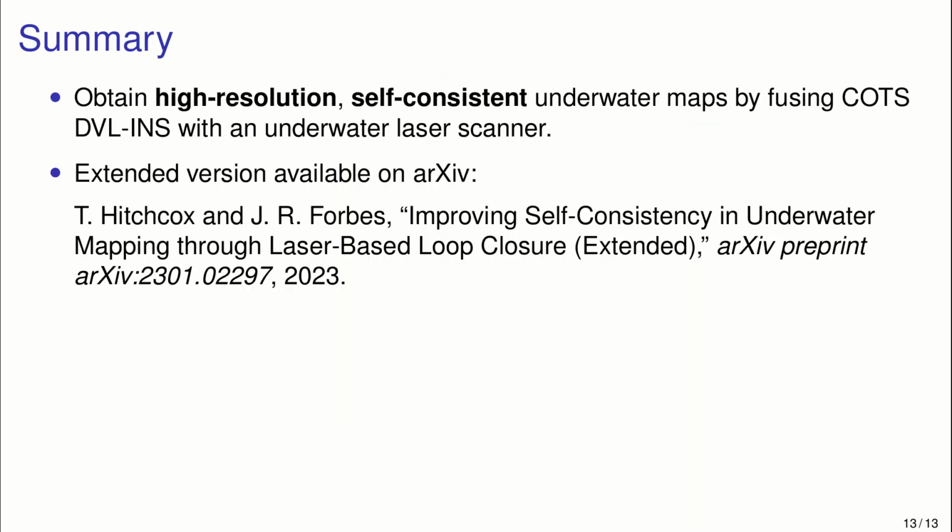So in summary, we're able to achieve high resolution, self-consistent underwater maps.